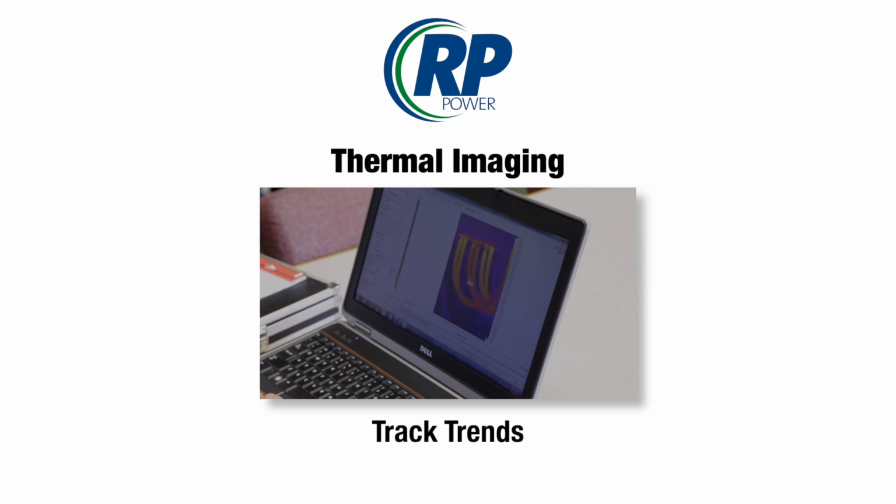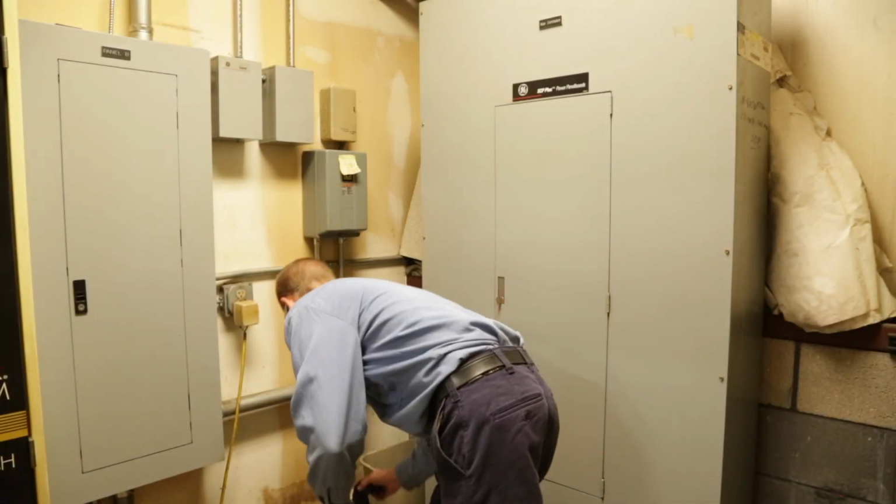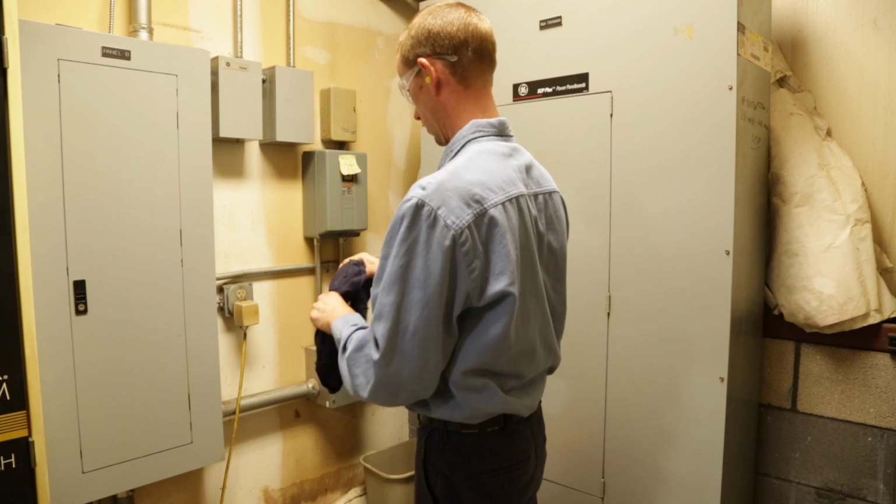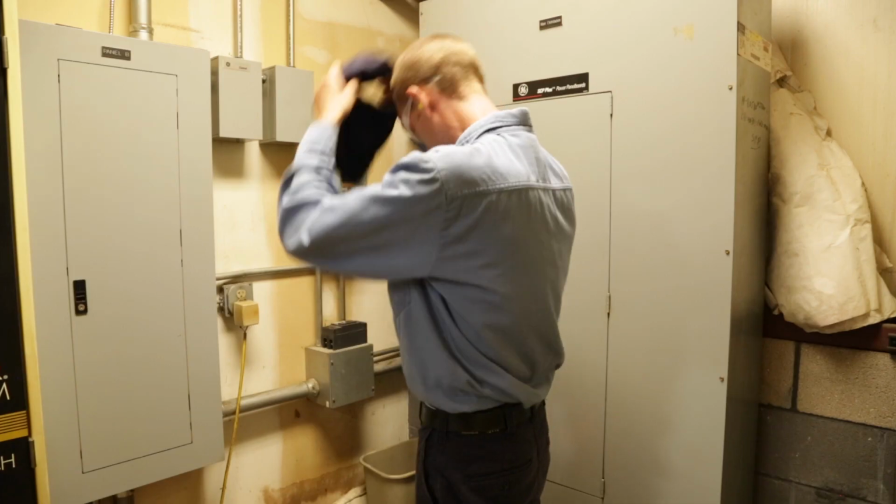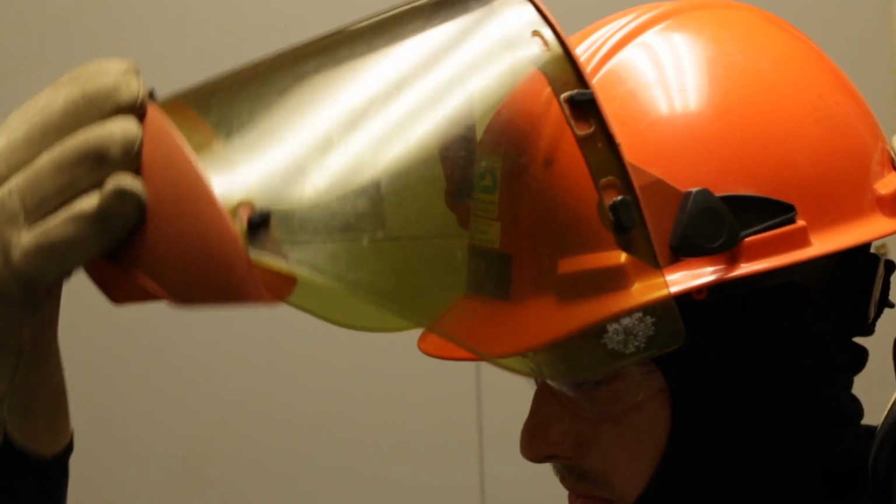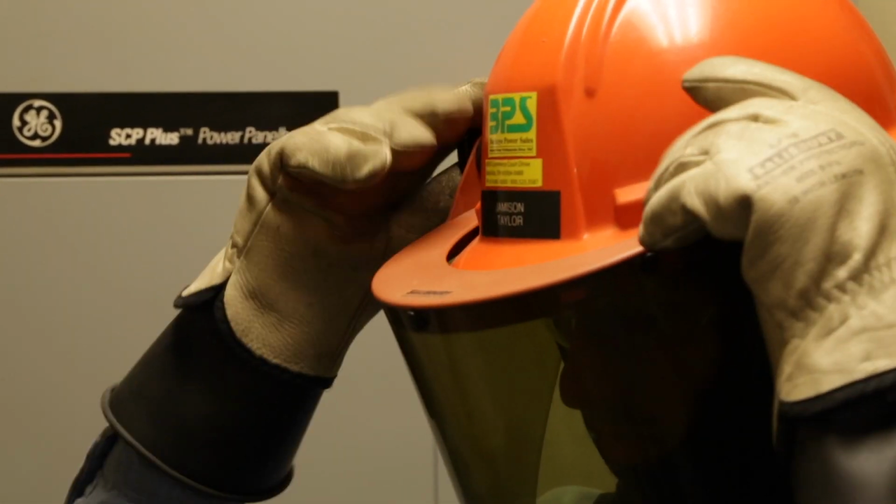Tracking trends in testing will identify if loads are changing on the circuit or a connection is deteriorating and now generating a heat signature. The technician has to wear the correct gear when undertaking thermal imaging of contacts, including hearing protection, flame retardant shirt with long sleeves, balaclava over the neck, gloves, electrical hazard shoes, face shield, and safety glasses.